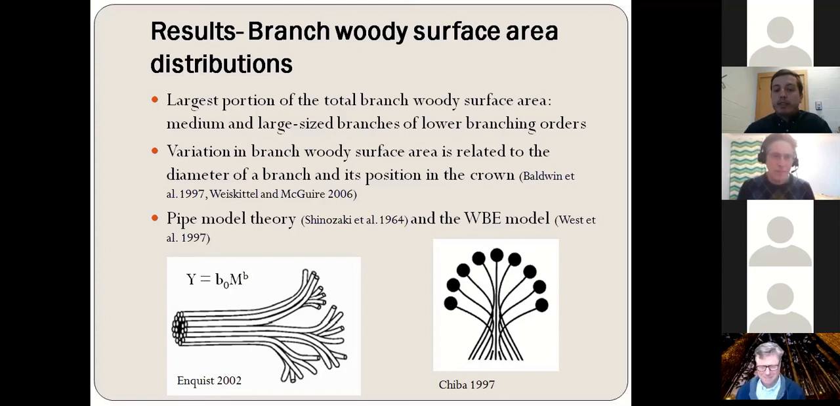And according to the WBE model, there is a power function that connects the surface area to the volume of each tube. So the surface area scales with the volume of its tube, which means that as the volume of a tube increases, its surface area also increases. And this explains why the medium and large-sized branches of lower branching orders had accumulated most of the woody surface area, because typically these branches accumulate most of the woody volume as well.